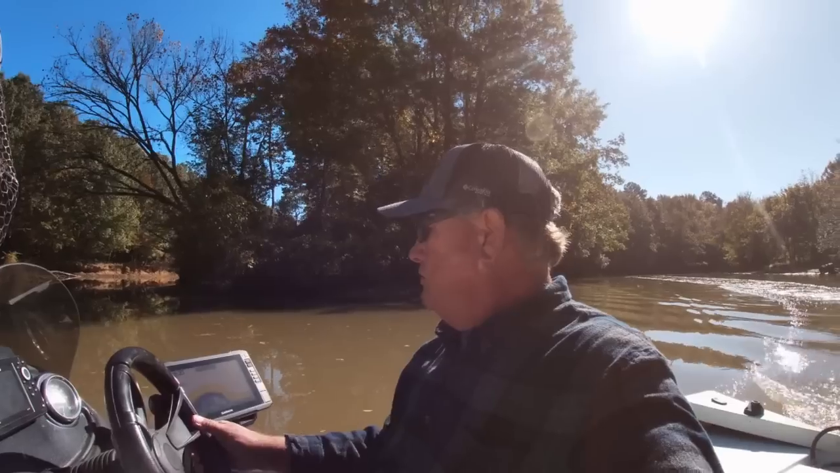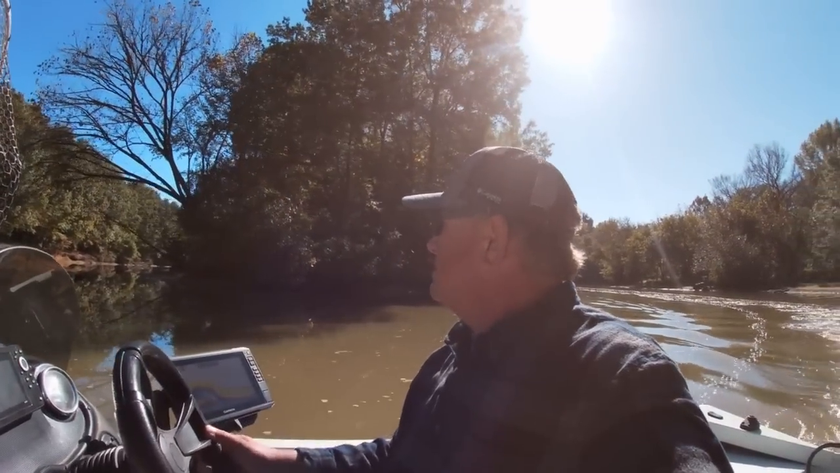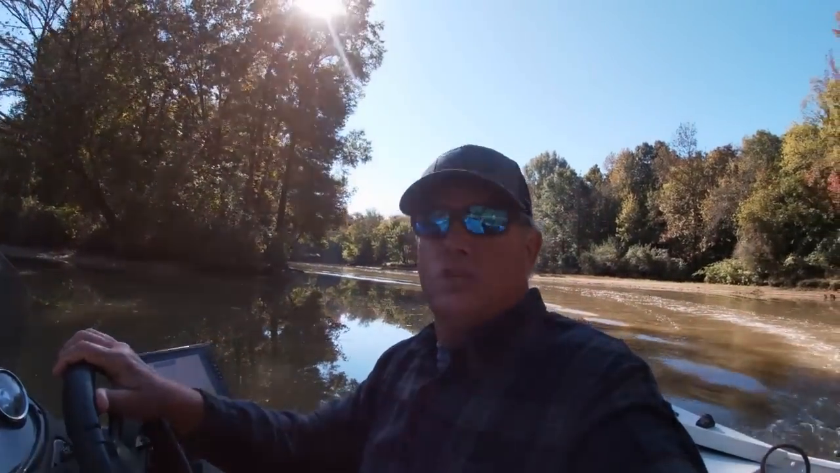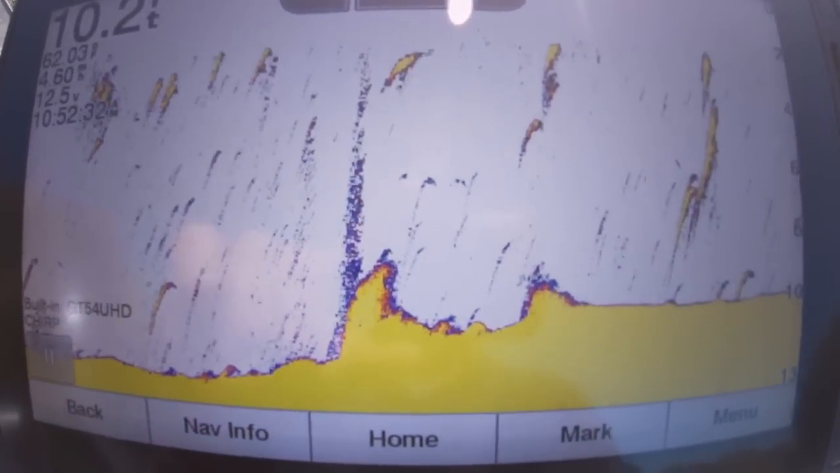So I'm going to switch over here really quickly. And so we're just coming into some of the deepest water here. I'm going to switch over really quickly, and we're just going to get some footage as we run along on this 2D sonar. River, there's a couple of fish right there.